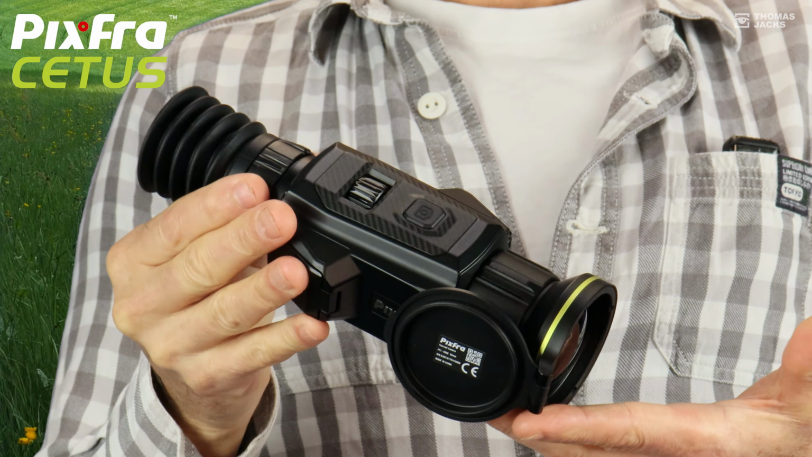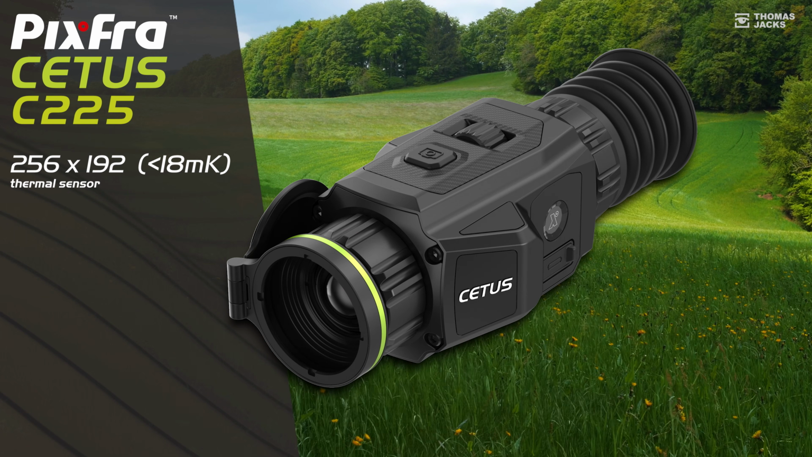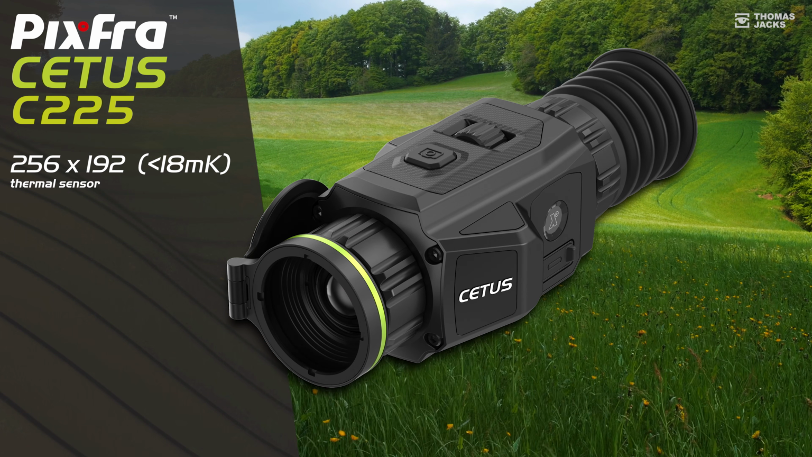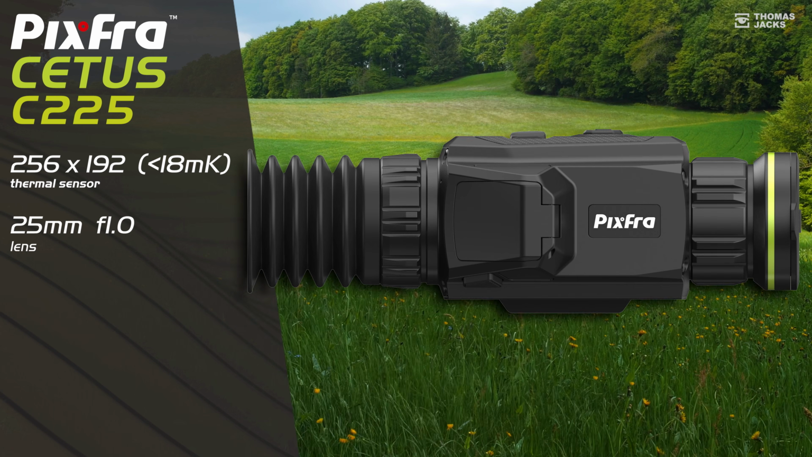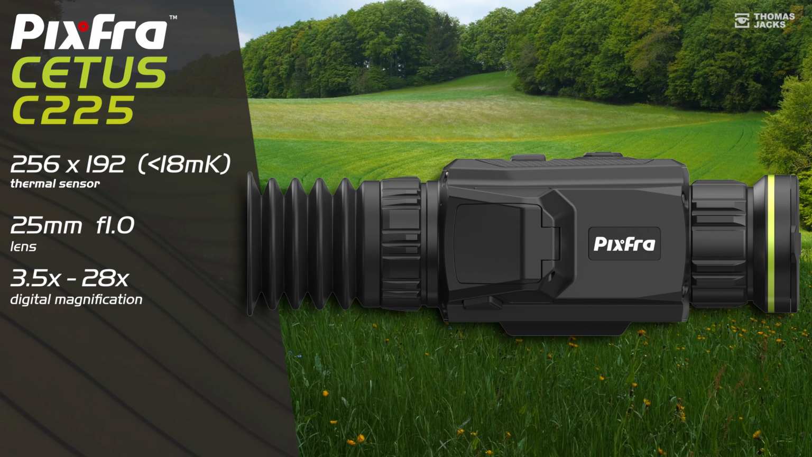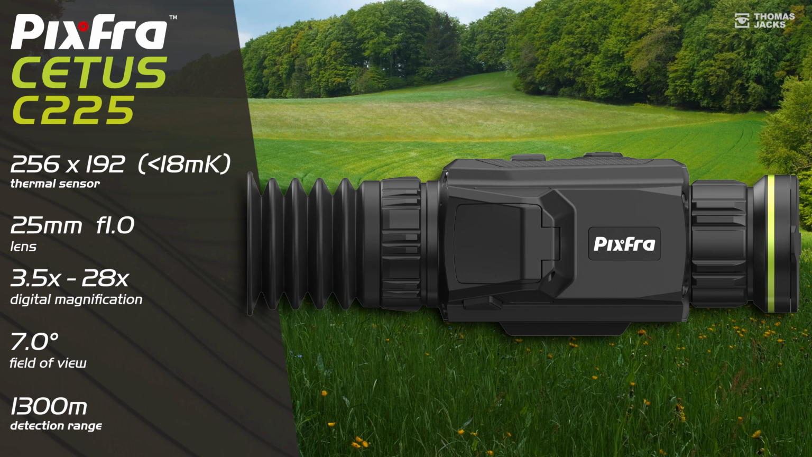There are 4 different Cetus thermal scopes, so it doesn't matter if your priority is magnification, close range, long range, field of view, or just the best image quality. There is a Cetus for you if you're after a thermal that's really compact, and they start with the Cetus C650. It has a 256 by 192 sub 18 millikelvin sensor that punches above its weight for those that shoot at close range, and that makes it ideal on an air rifle. A 25mm lens with 3.5 times native magnification. This one will focus down to just 2 meters and has a 1300 meter detection range.